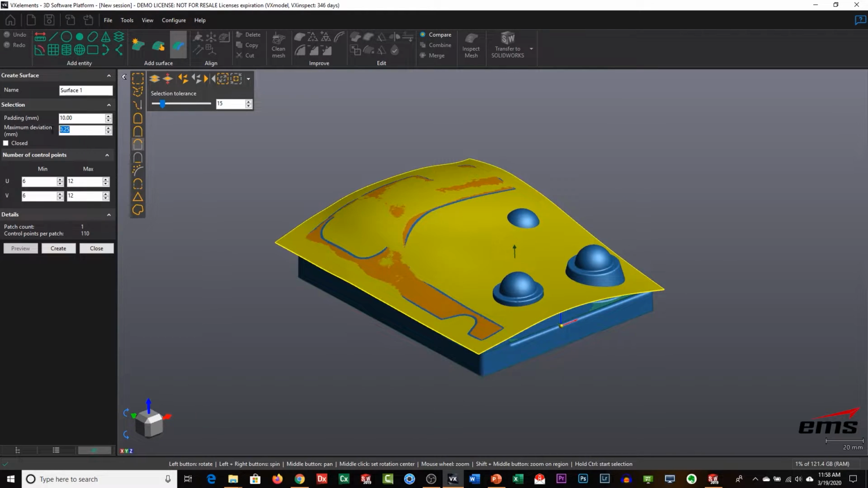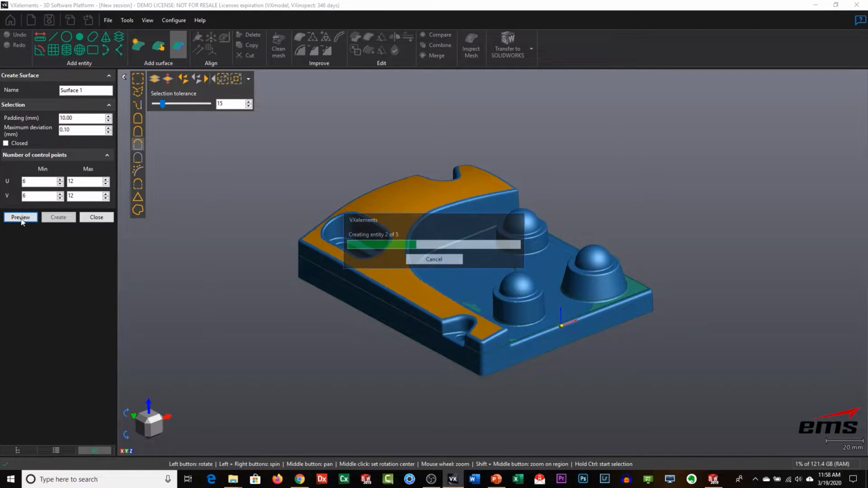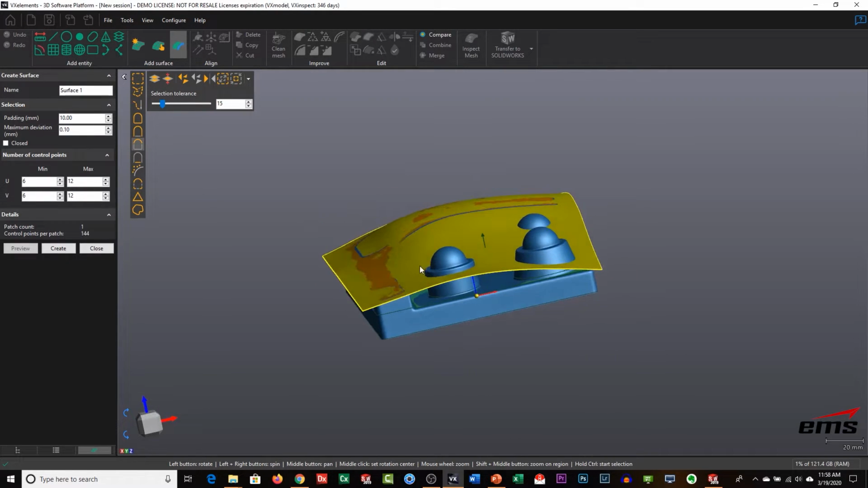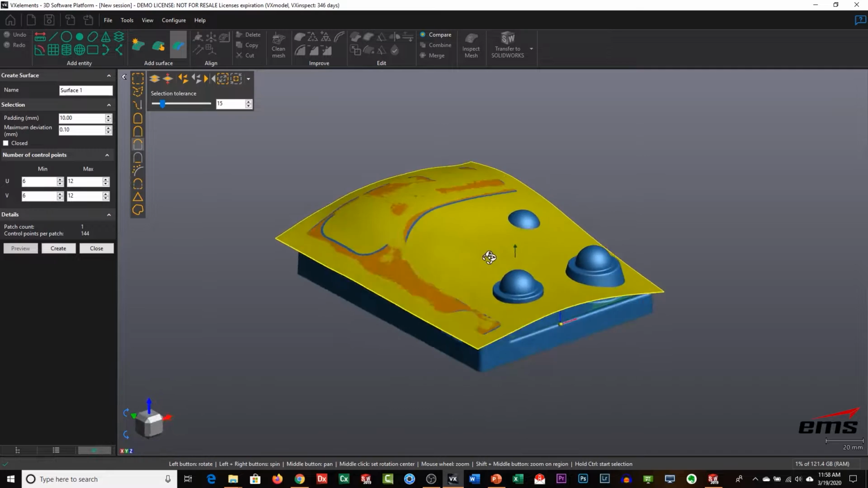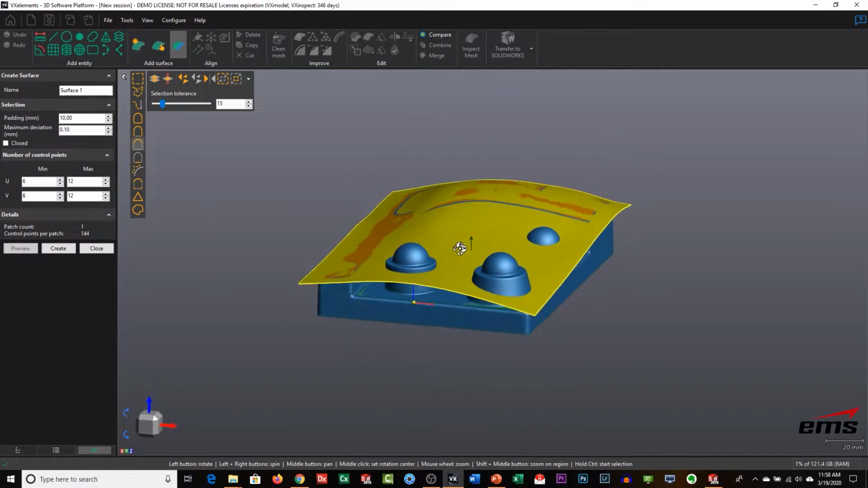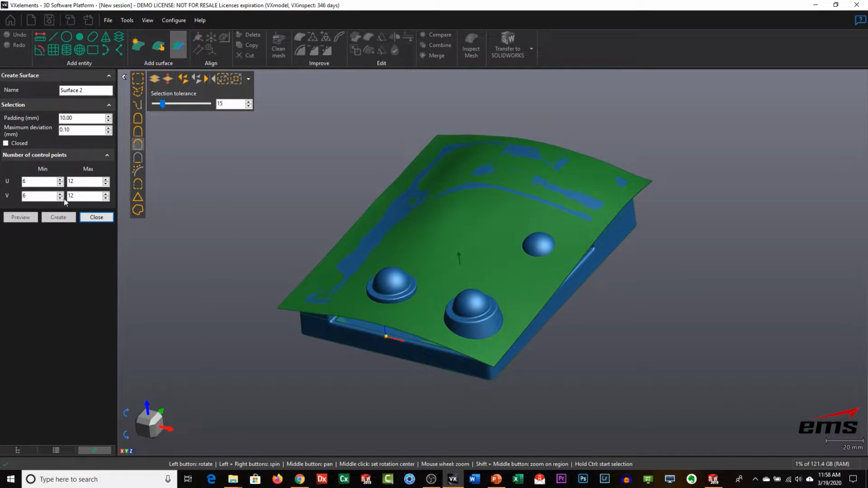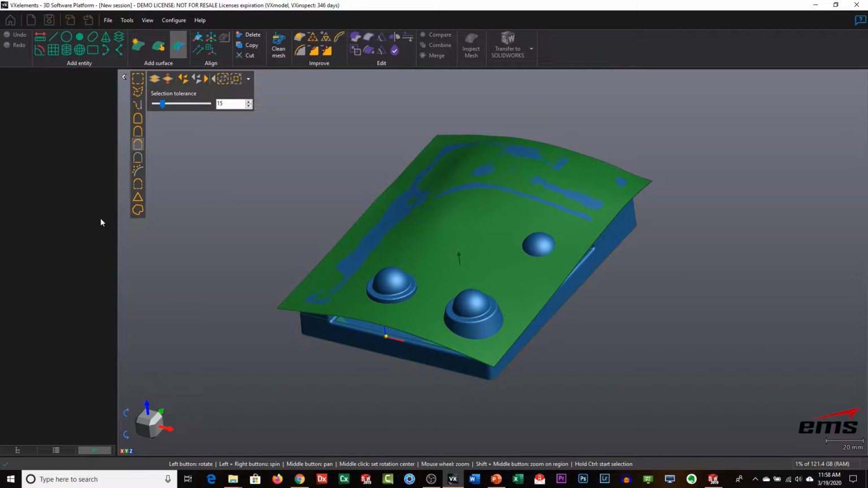You know, if we really want to crank this down, let's try 0.1 and do another preview. That'll pull it down even tighter. So you have a lot of control over how well that surface fits. You can see we're extending out, which is fine because we're going to actually use it to cut later. So let's go ahead and hit create. Okay, so let's close out of here.